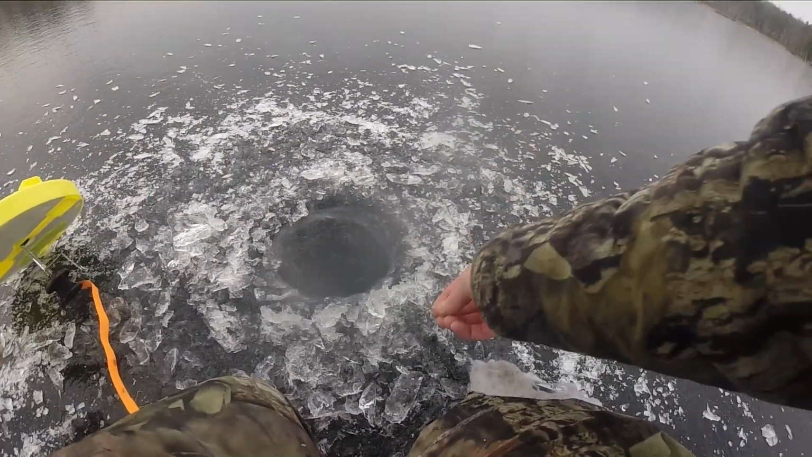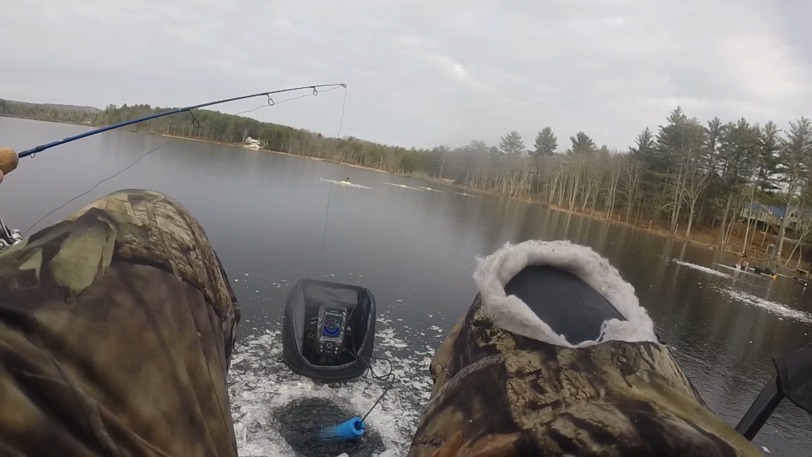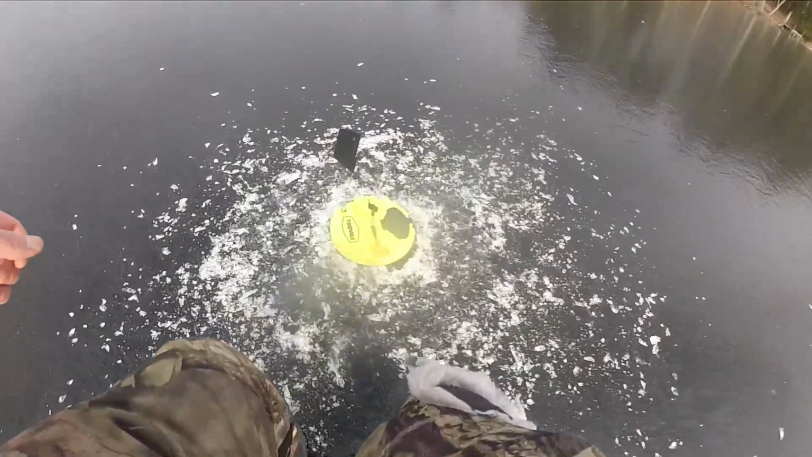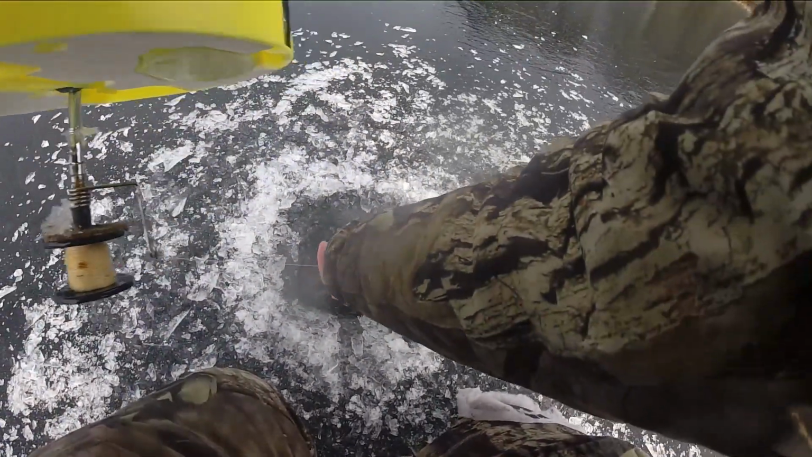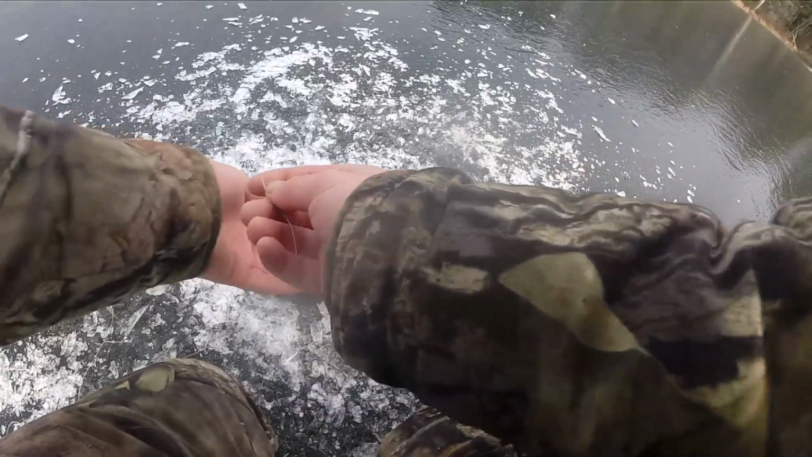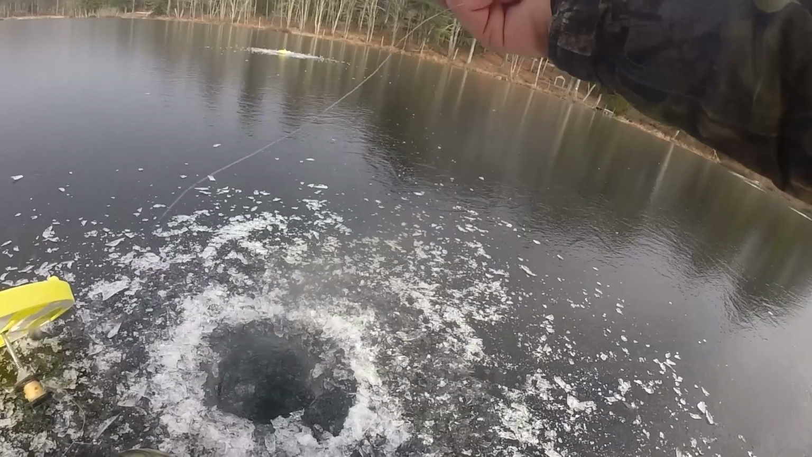Let's rebait, send it back down there. Of course not.